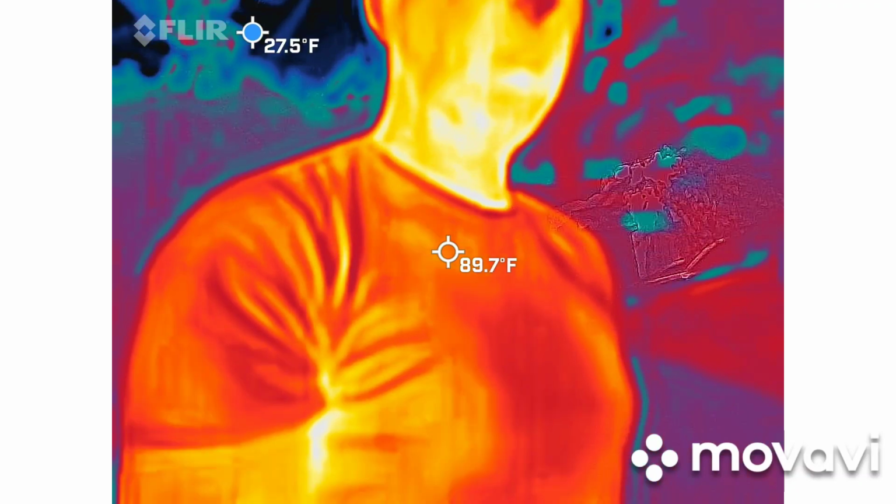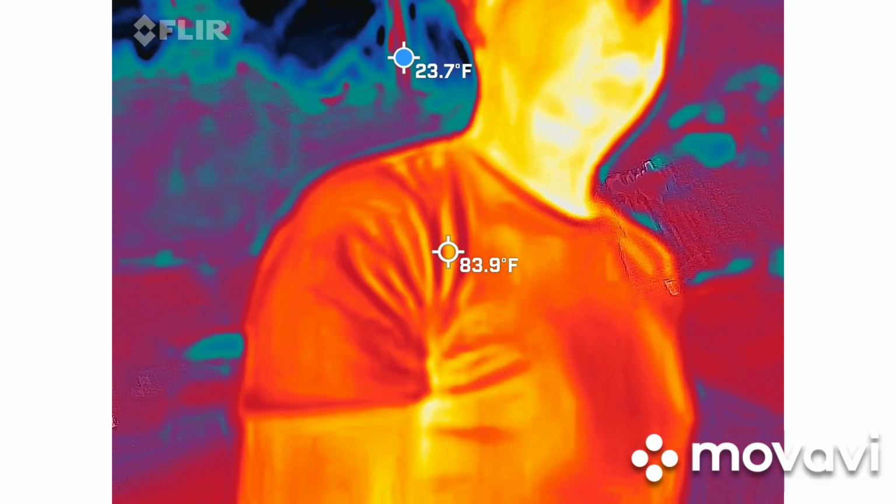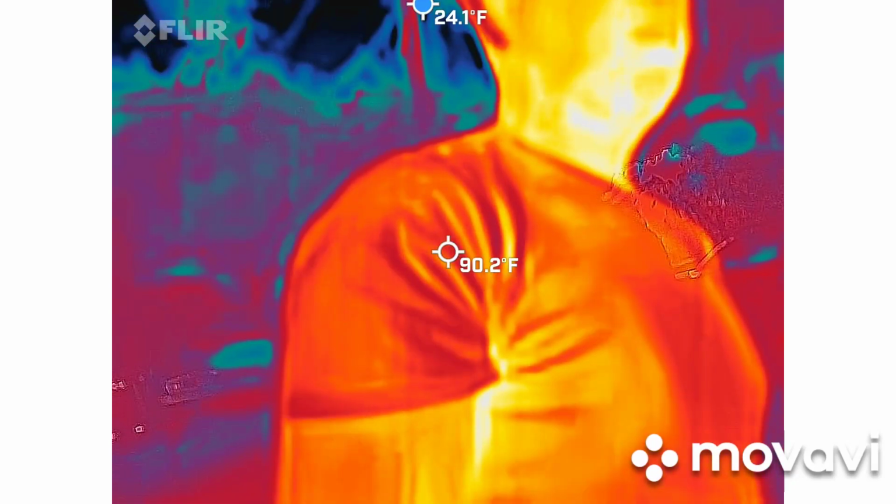Can you ever actually see them? Because we hear about people that see ghosts. We've been on a couple ghost tours. Depends. They're usually looking out the window.